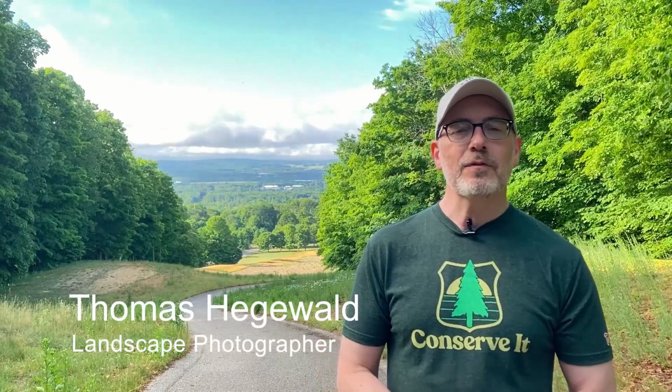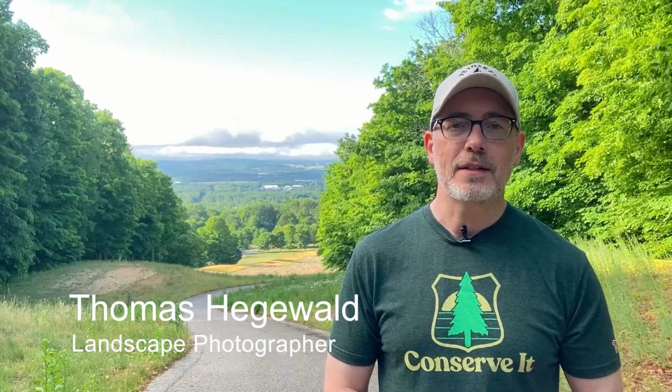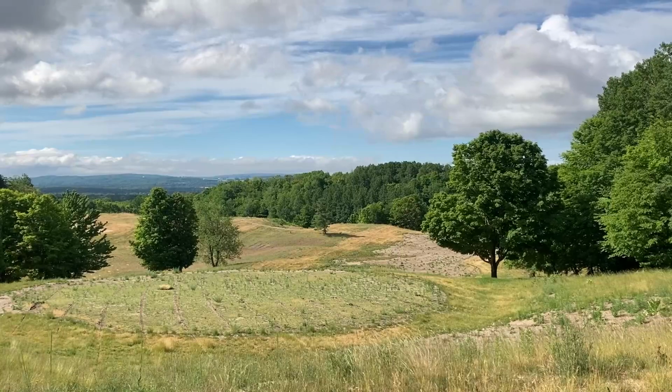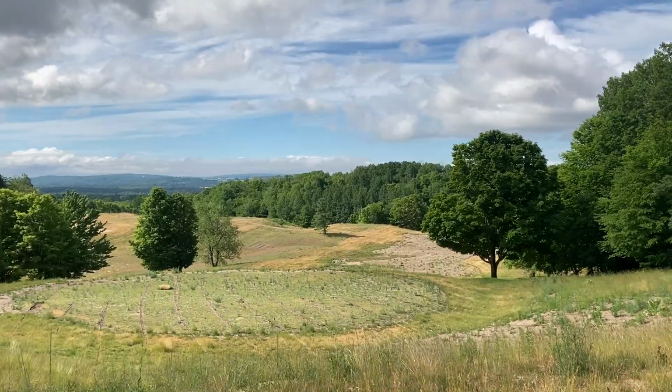Today's location was an active golf course as recently as 2019. After its purchase by the Little Traverse Conservancy, the property was renamed the Off-Field Family Viewlands Working Forest Reserve. With trails that were formerly for golf carts, we're sure to see some interesting sights, so let's go take a look.